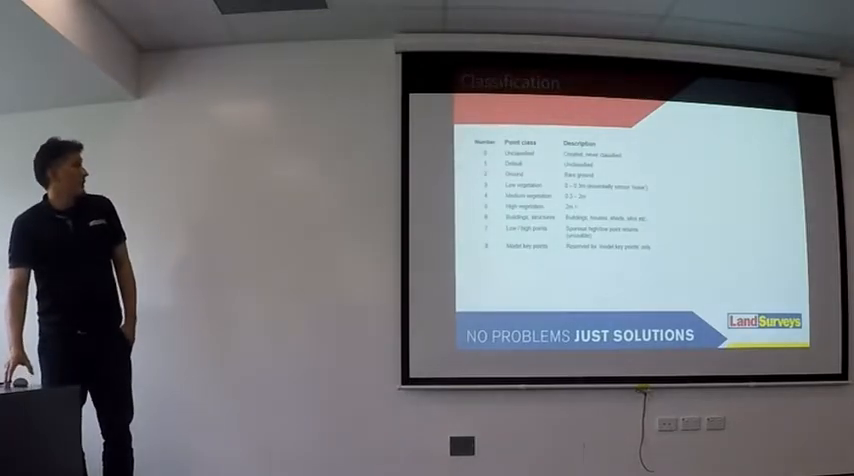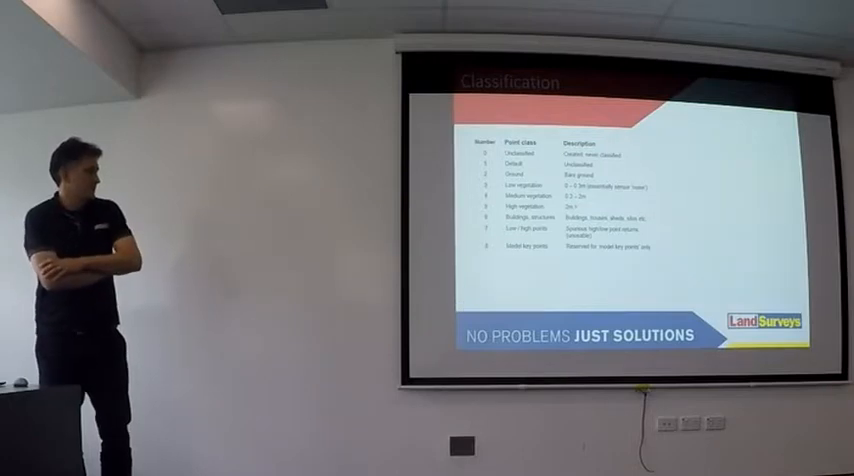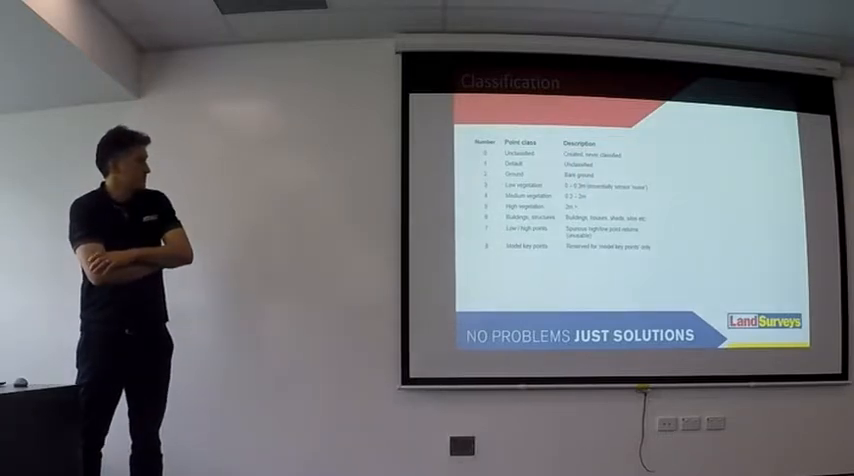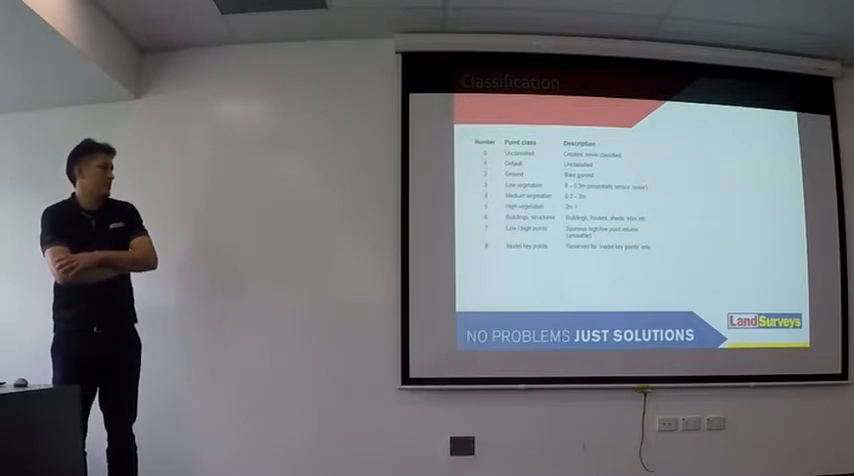The next step is classifying the point cloud, and this is just a standard ASPRS class. There are a lot more classes in different specs, but as a basic classification structure, we put all of our ground returns onto class 2, and low vegetation we separate by the distance of the surface to points above, at different increments.